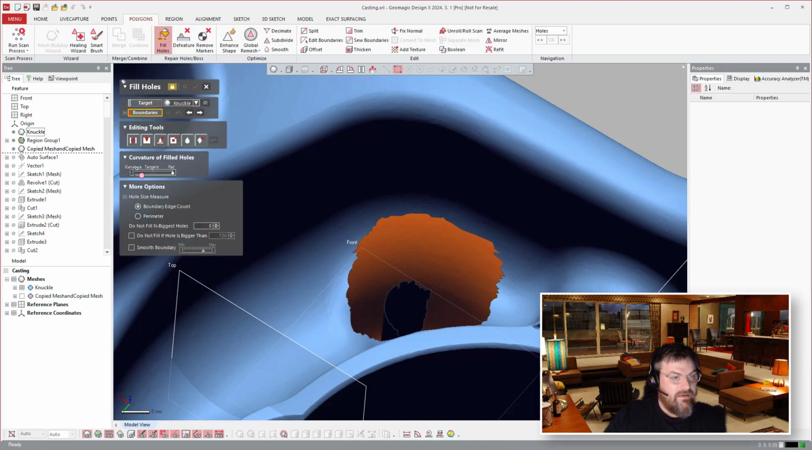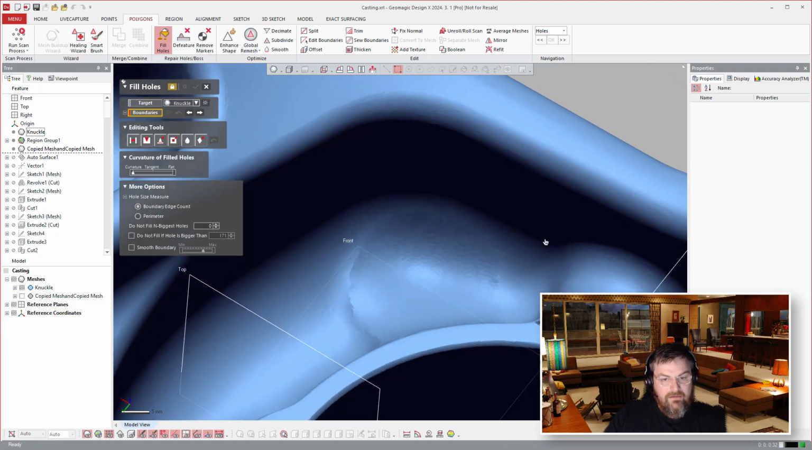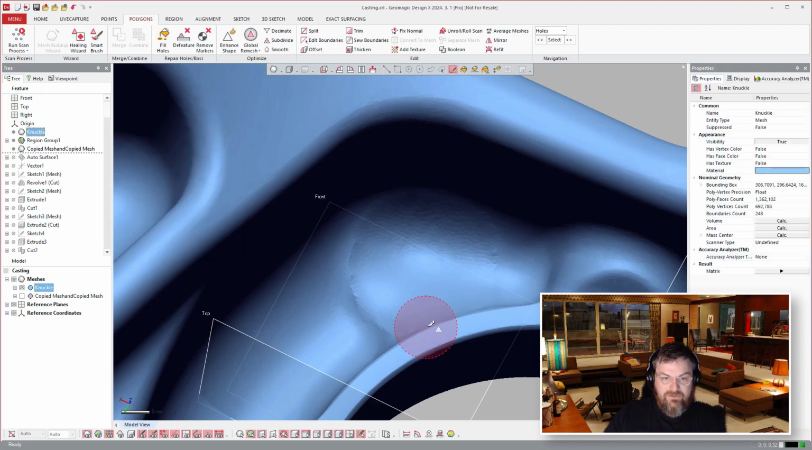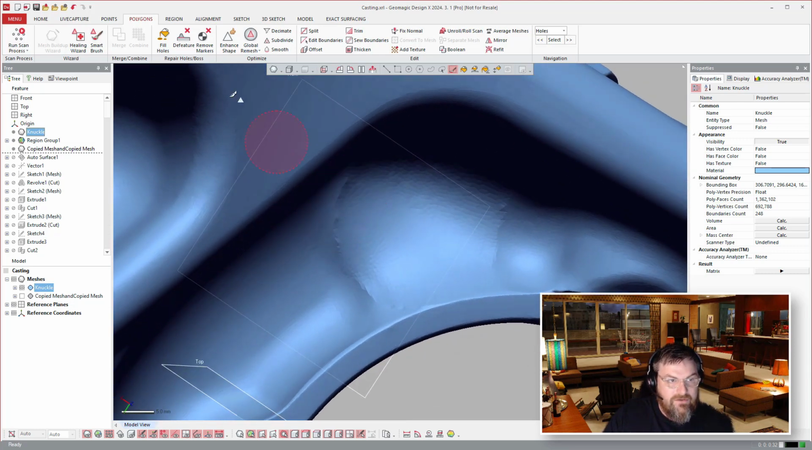And you can say, I want to fill with a curvature based fill, select that boundary and remove that. So plugging in a mesh, changing the mesh, sometimes you don't want to reverse engineer exactly what's there. You want to modify that mesh and then work with the modified mesh and reverse engineer it.